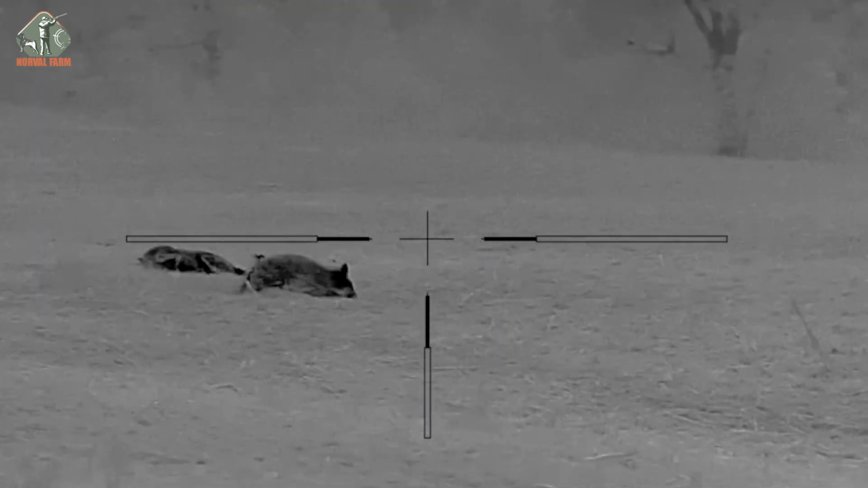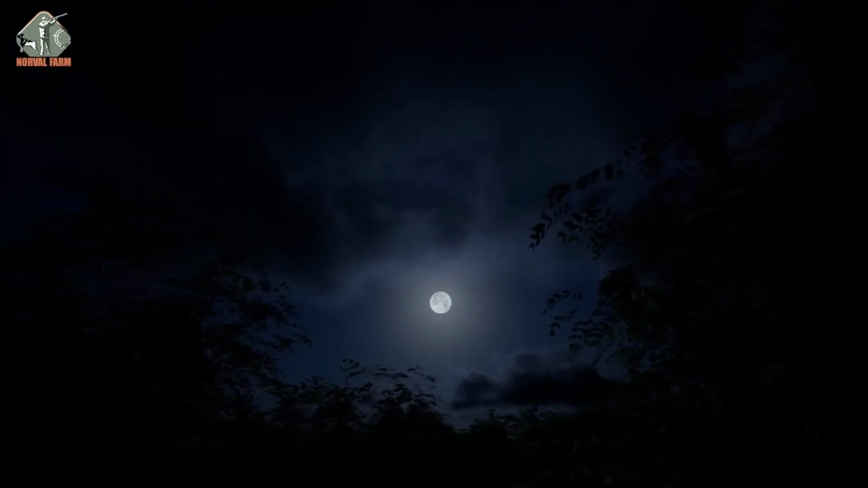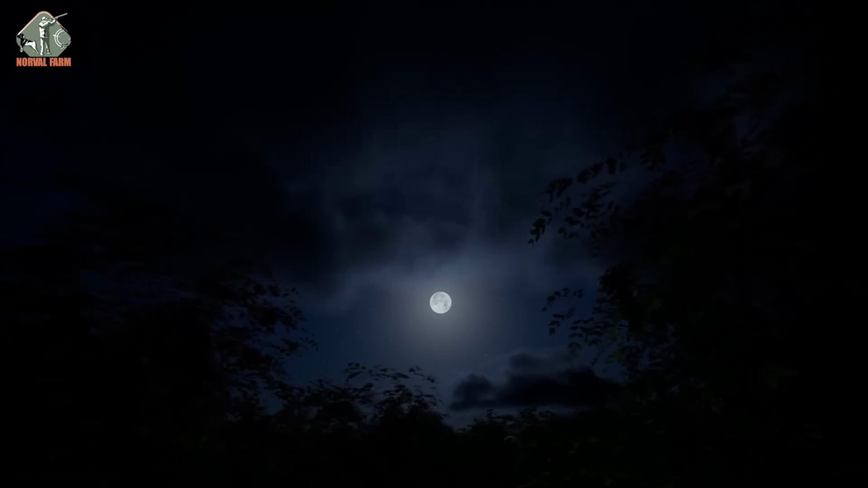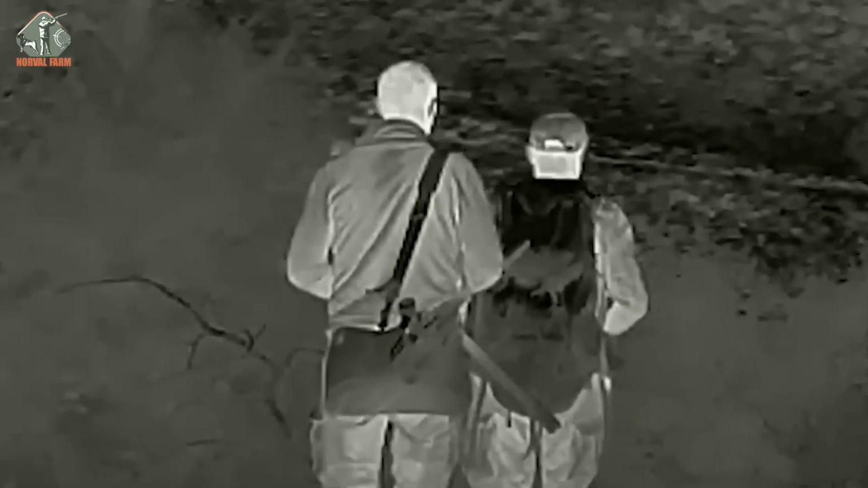Still, none of us were disappointed. Hunting is never an easy stroll. It's a relentless battle. As the night deepened, more and more boars appeared, bolder and more aggressive. But fatigue was setting in, so we made the call to head back.